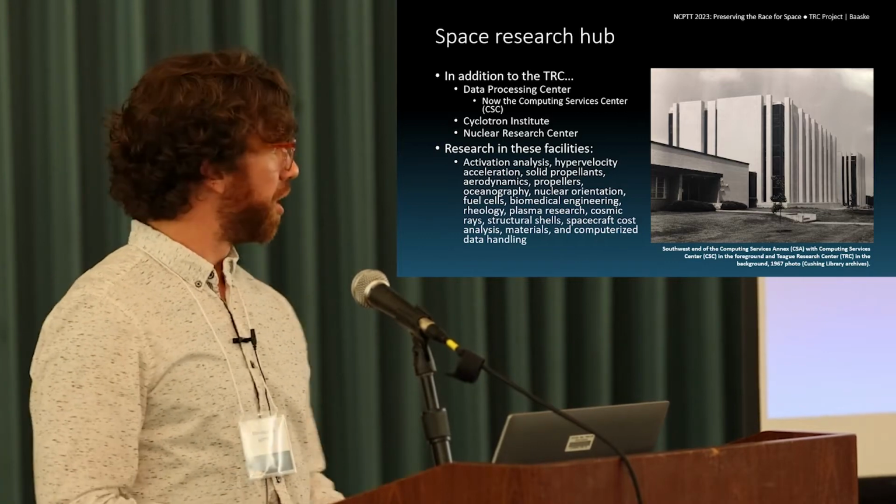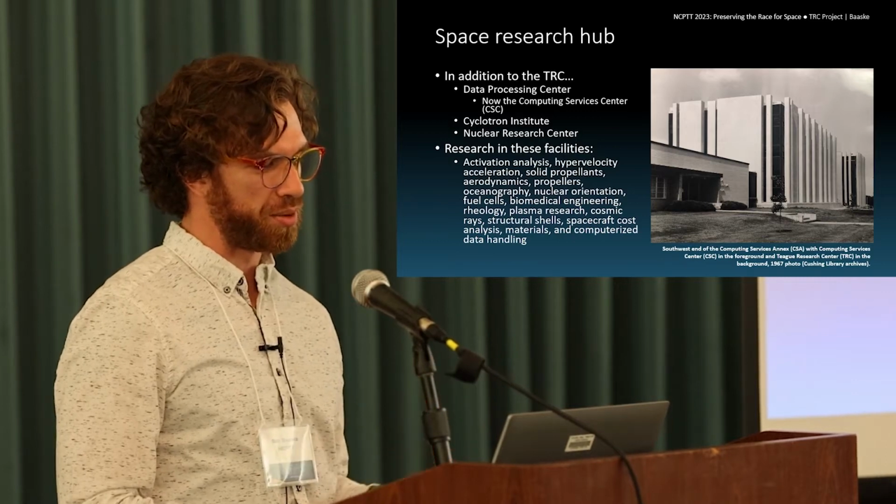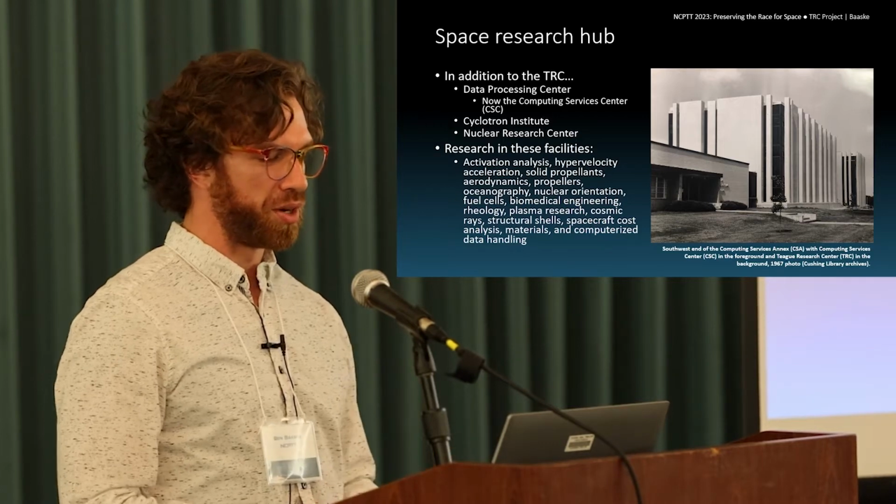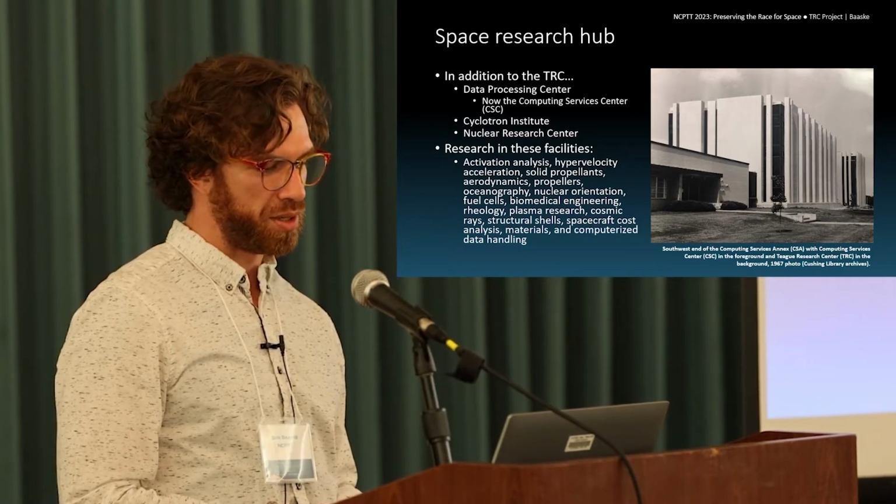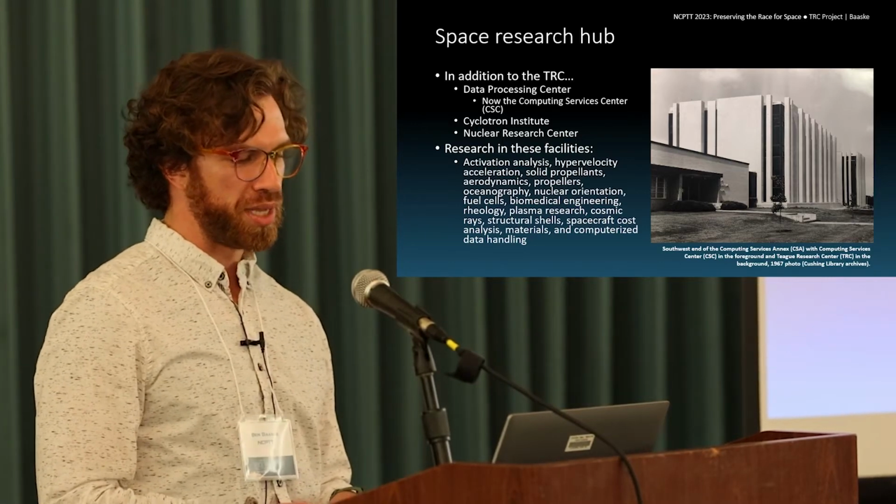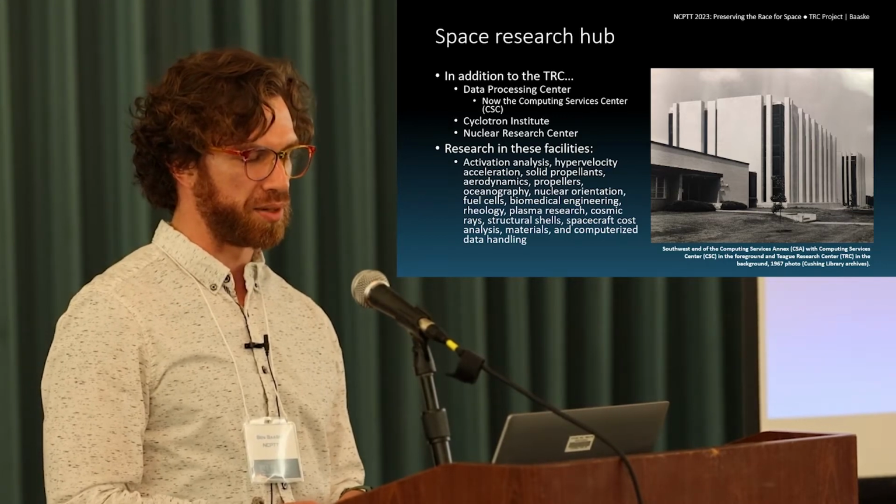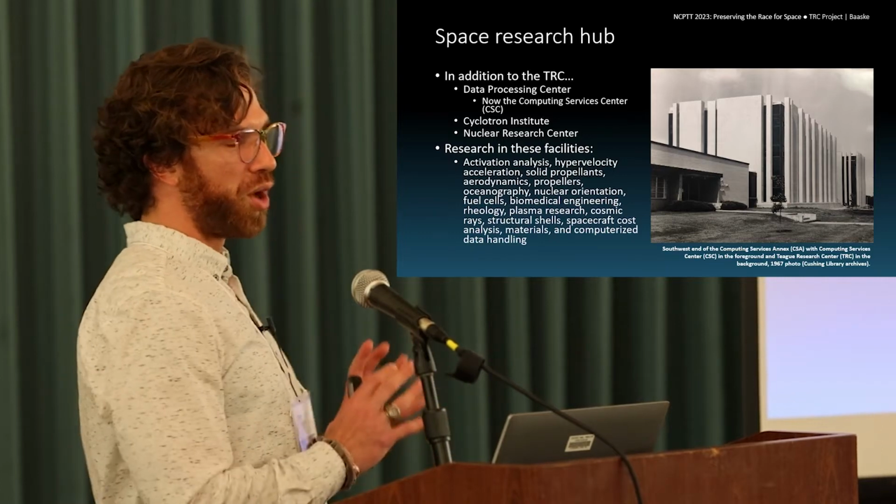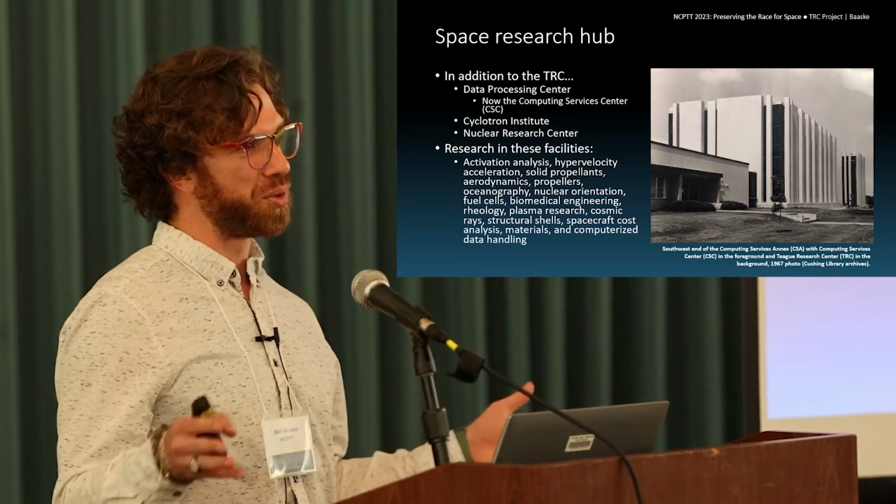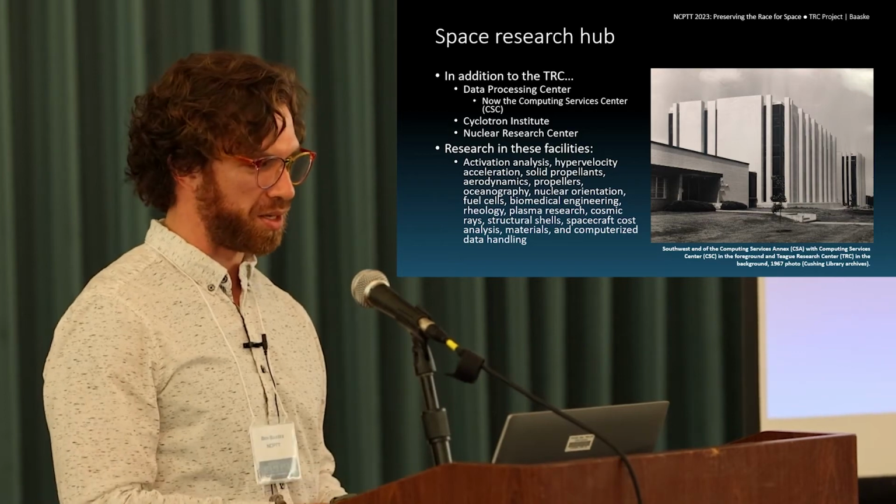All of the research that was within all of these facilities, we can see here. So activation analysis, hypervelocity, acceleration, solid propellants, aerodynamics, propellers, oceanography, nuclear orientation, fuel cells, biomedical engineering, rheology, plasma research, cosmic rays, structural shells, spacecraft cost analysis, materials, and computerized data handling. I didn't include all the information, but there is a nice booklet from the dedication to this building that goes into more in depth as to the new space program and all of the different assets that it has.